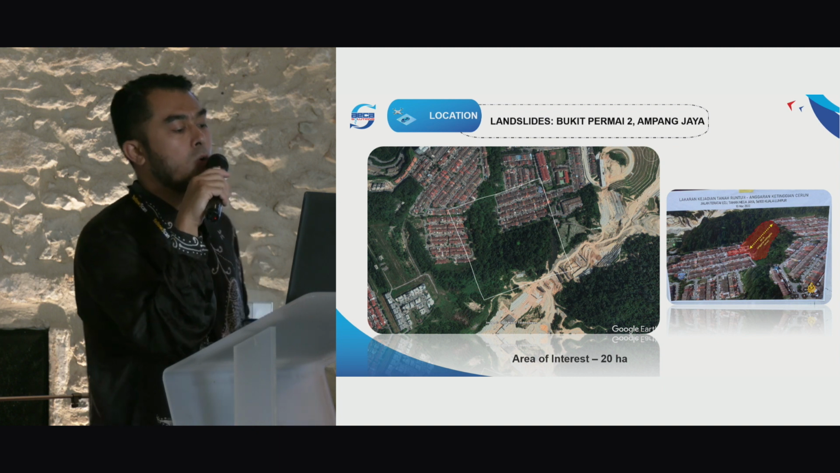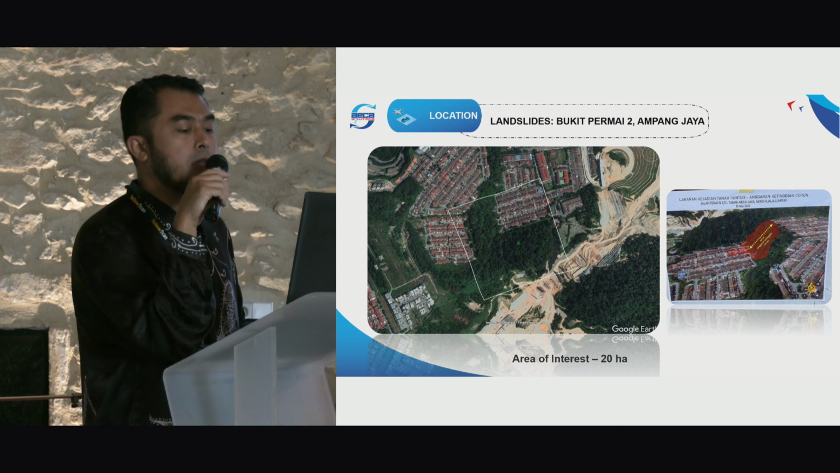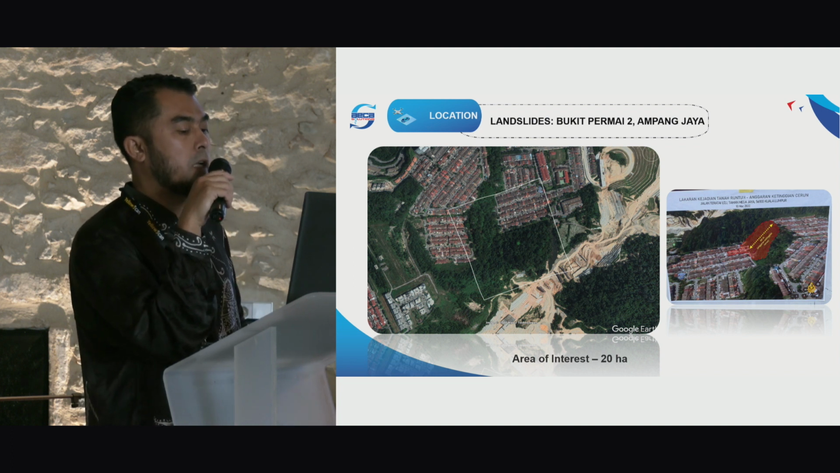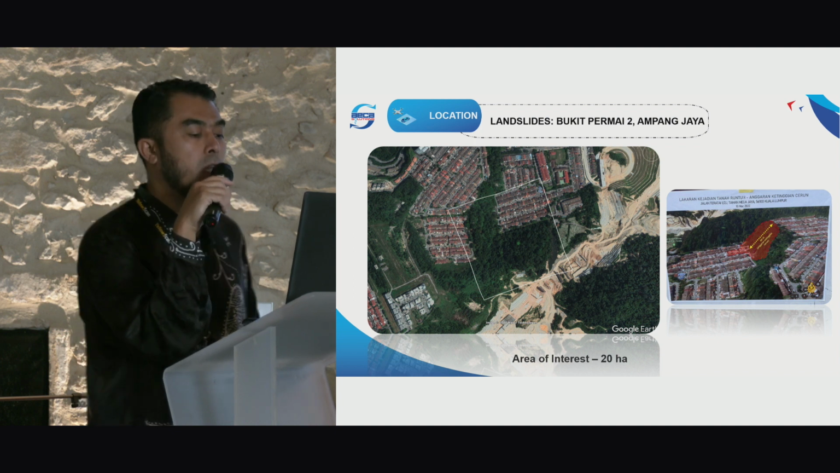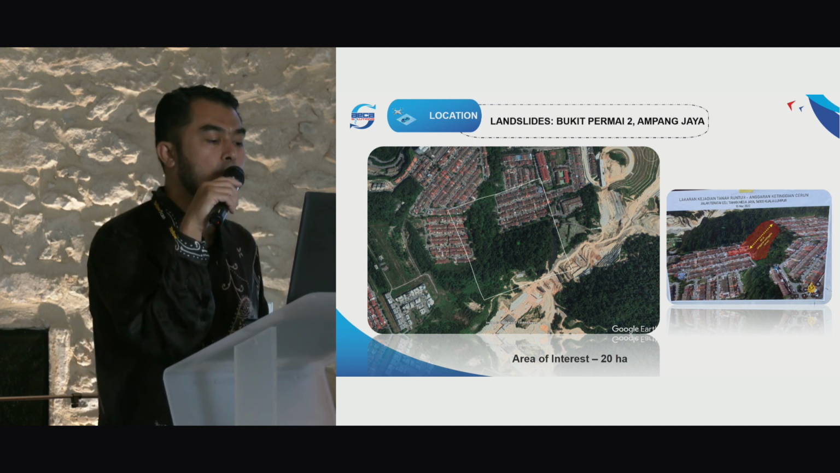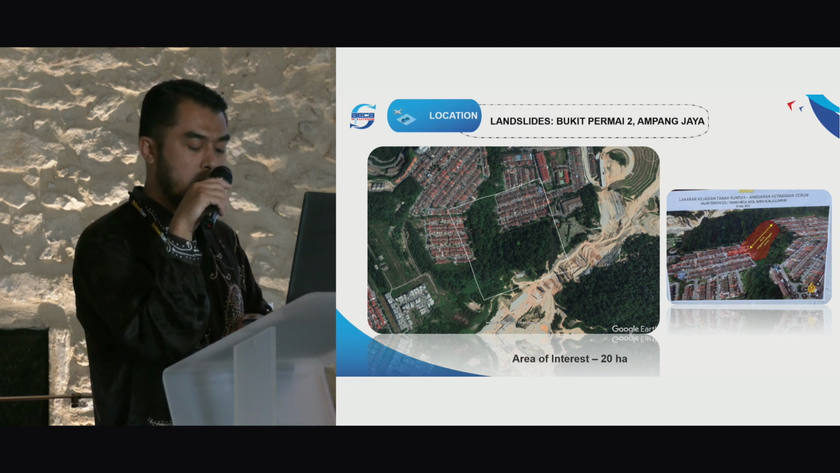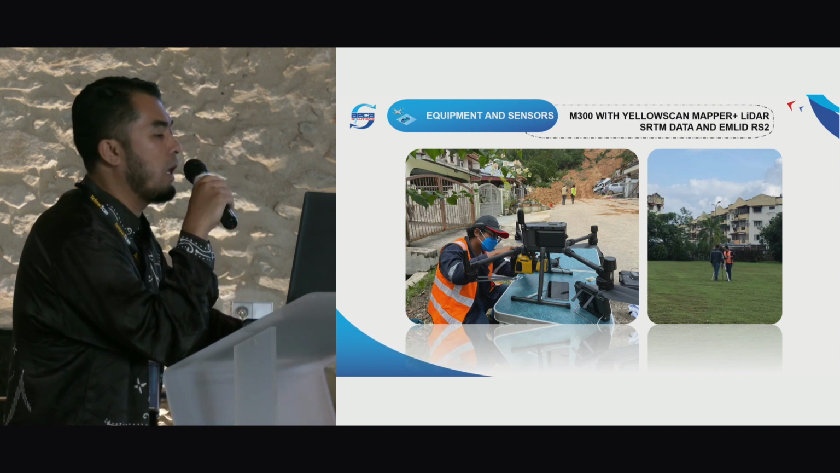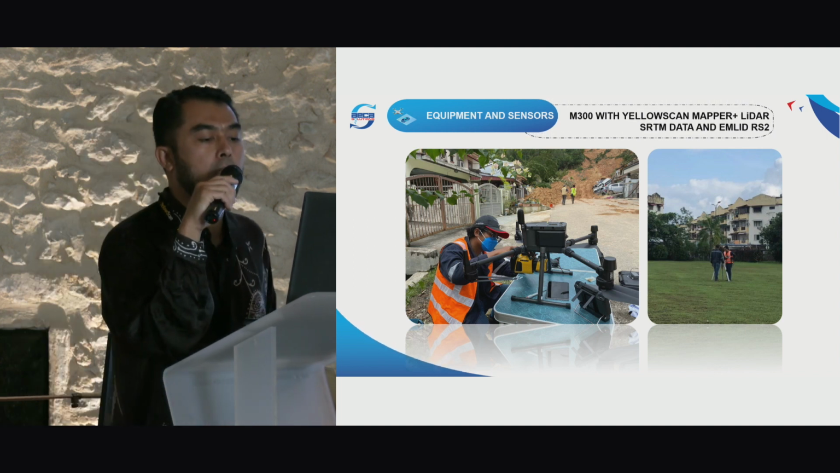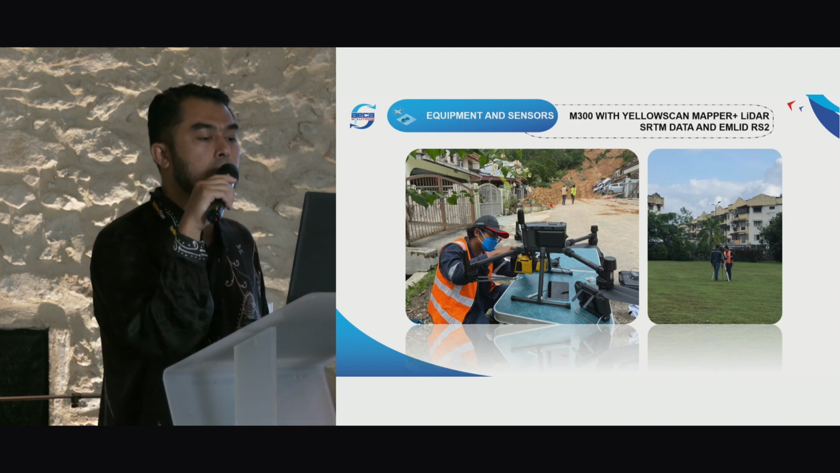Our client, the Selangor Geospatial Management, also known as SELGEM, needs the LiDAR data for search and rescue operations. The data is also being used for disaster management and recovery, as well as slope monitoring and landslide mitigation for future landslide prevention. So we used Mapper Plus with RGB and a MLIT RS2 for base station. To map this area, we use the DJI Pilot app that comes with the M300.